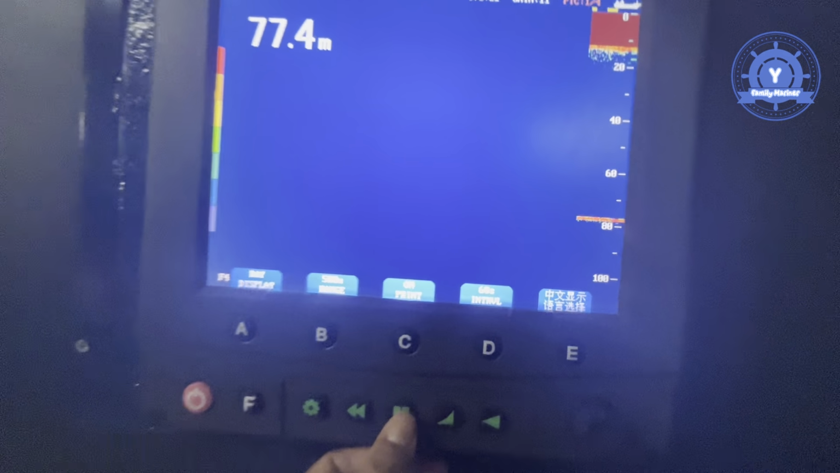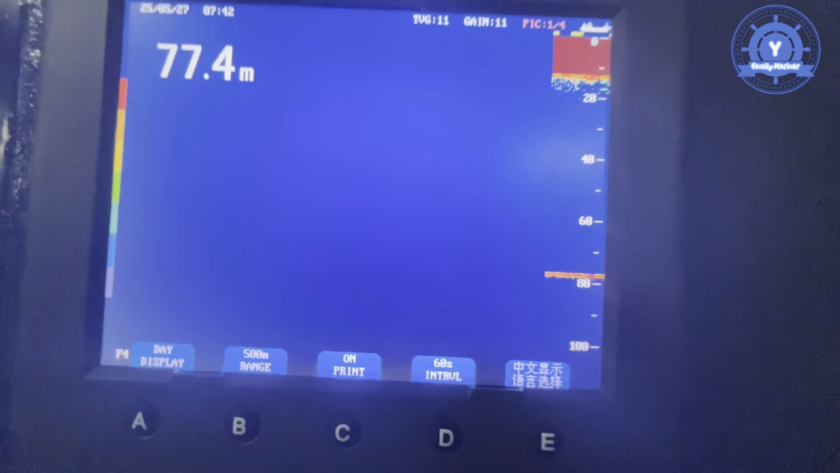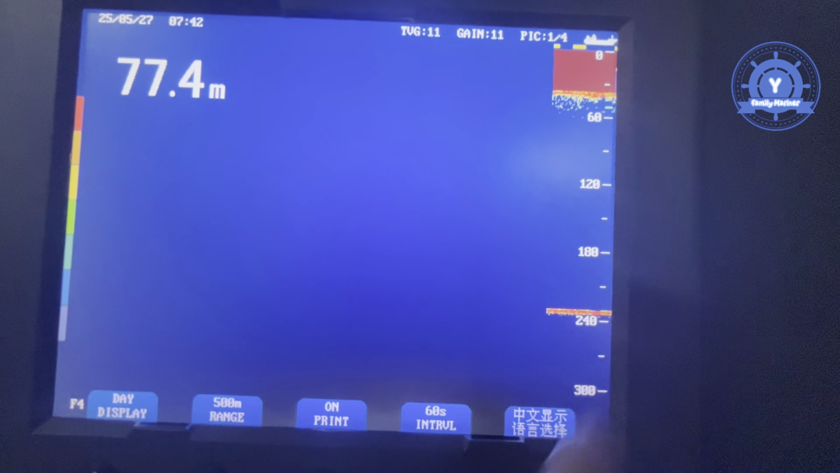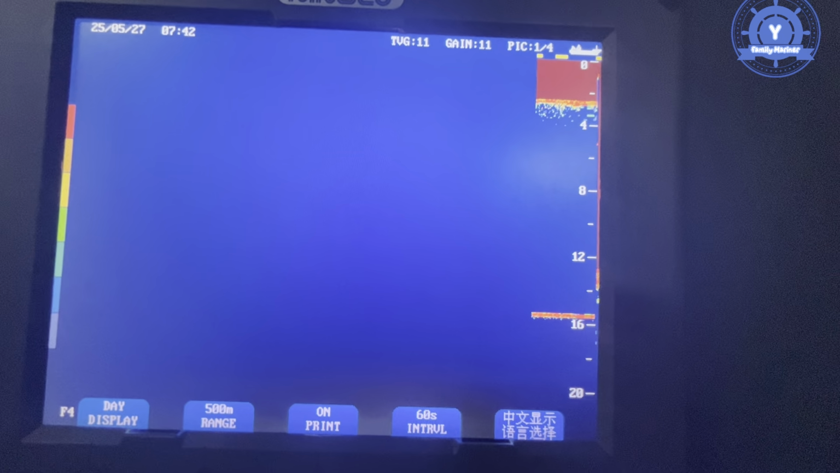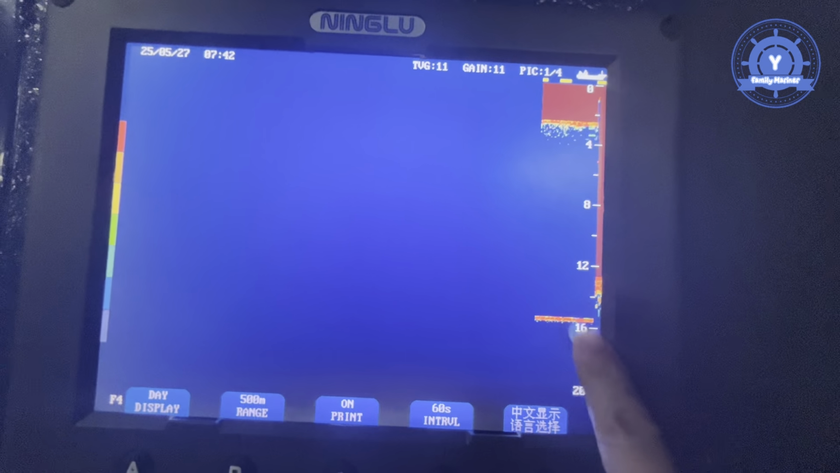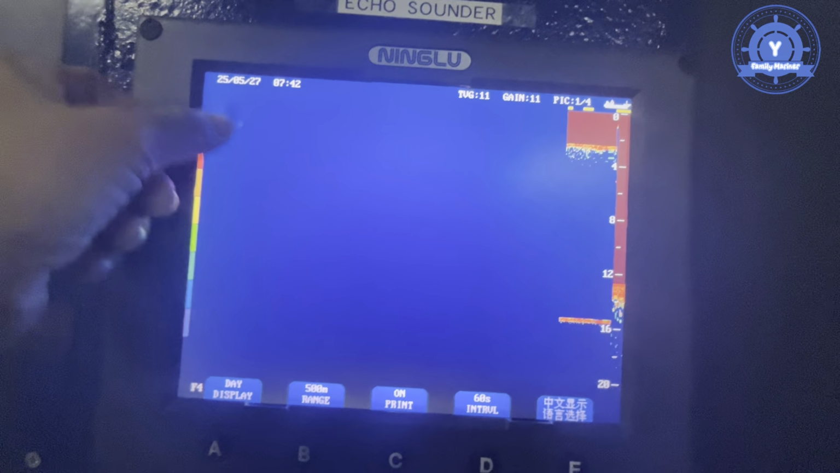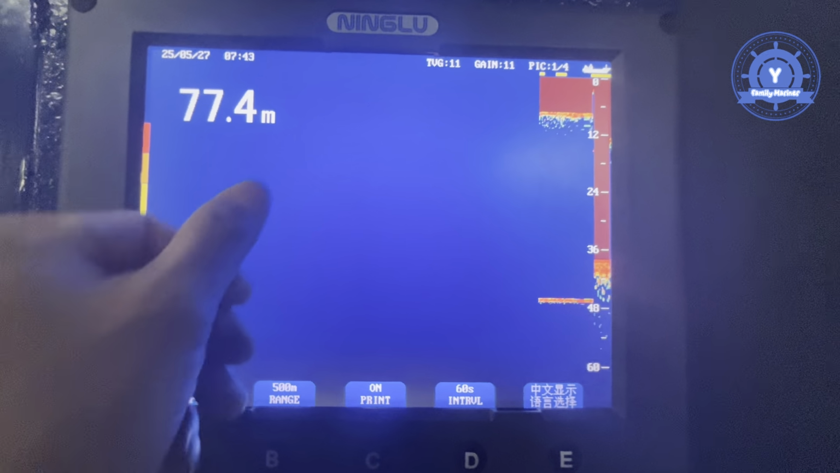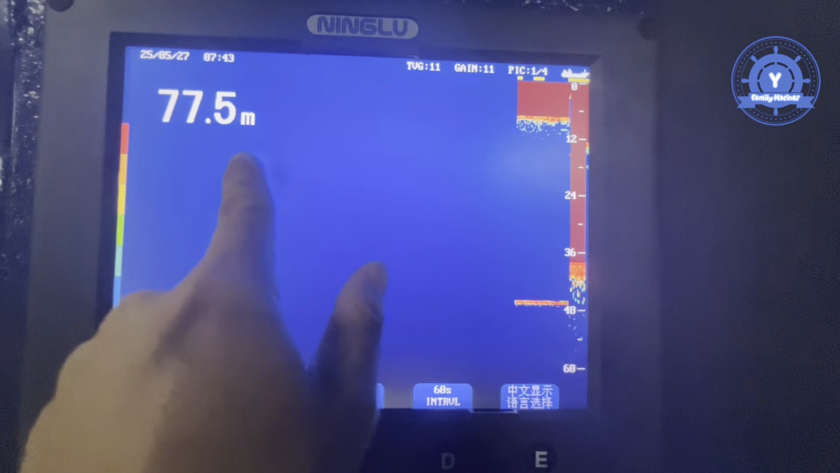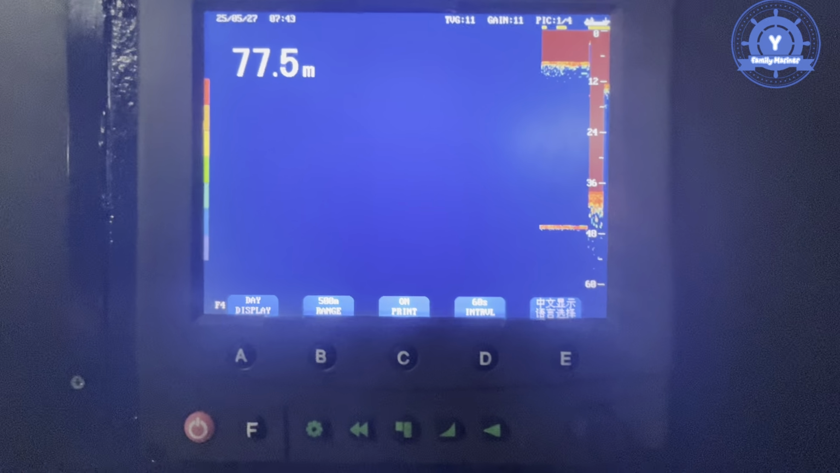And then this one is for ring. You see, now I press, now it has already moved, because this is for ring. I chose ring 20, it didn't show because the water is over 70 meter. So now 16 something can show it, 77.6 meter depth of water.